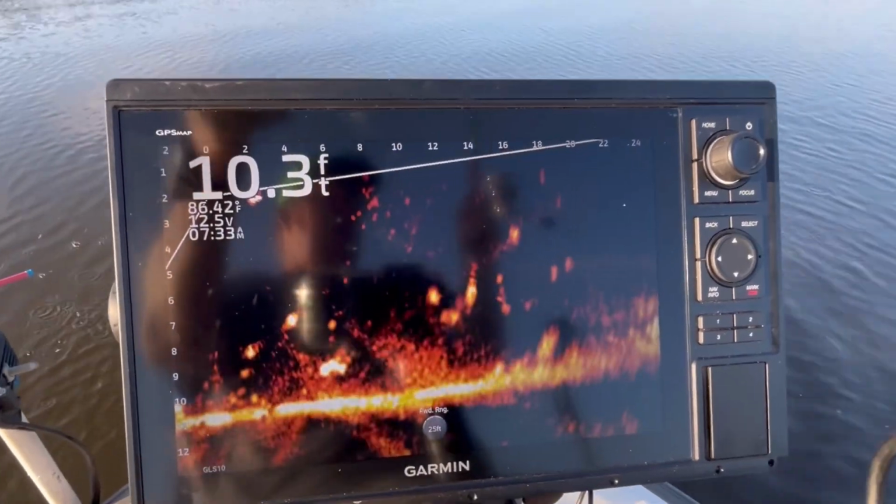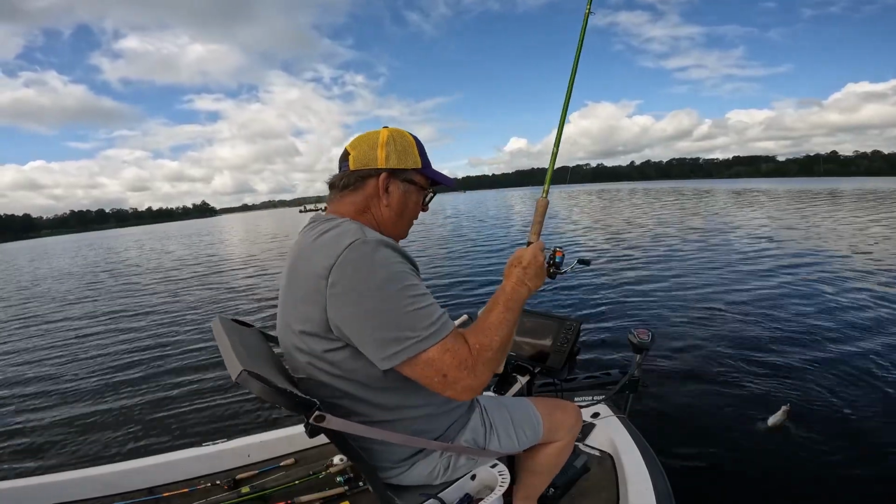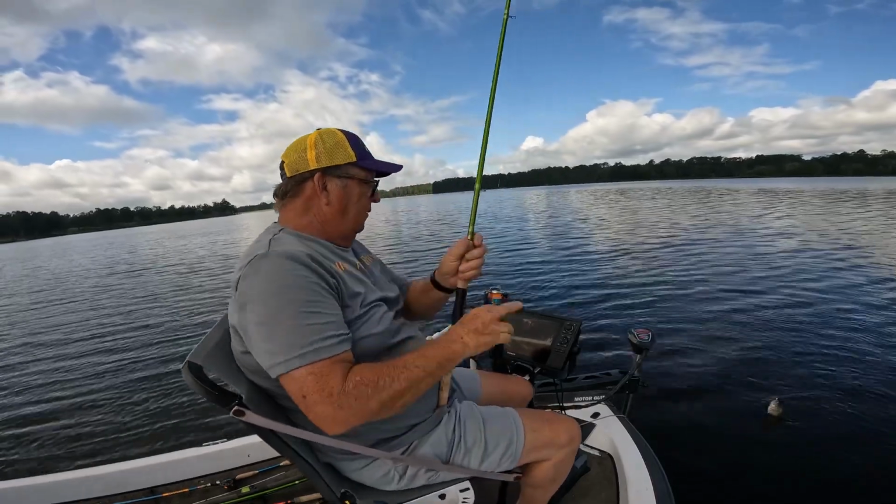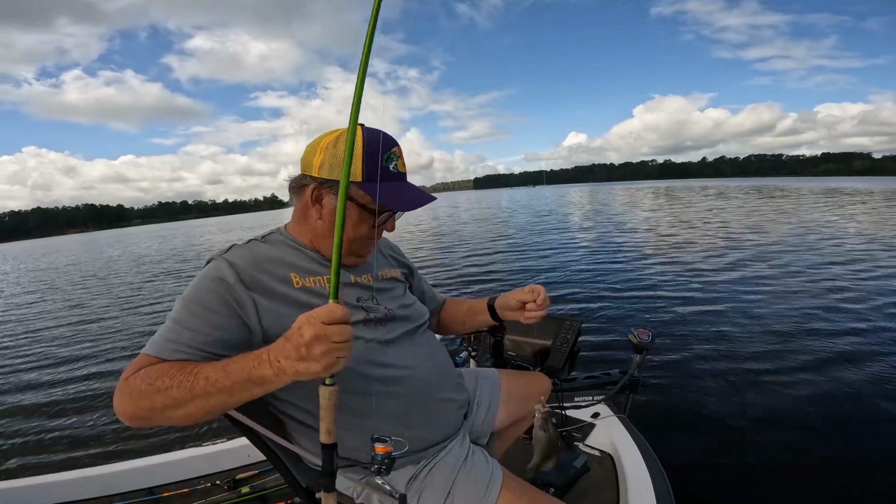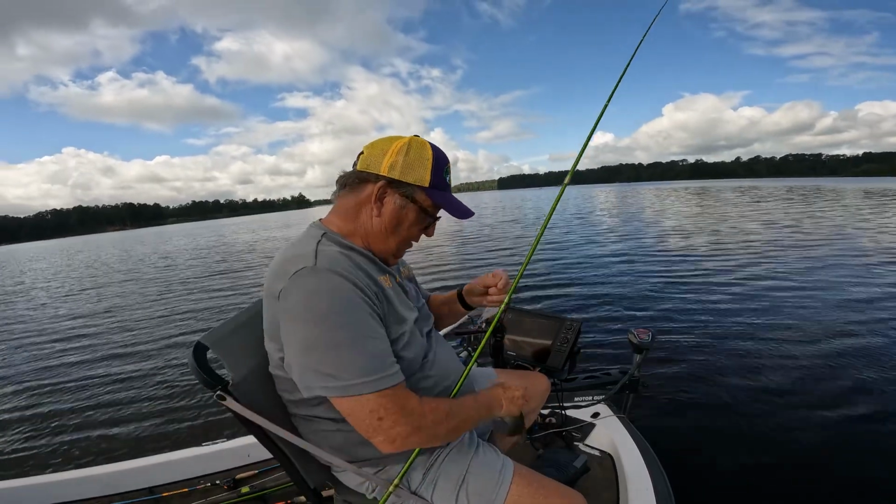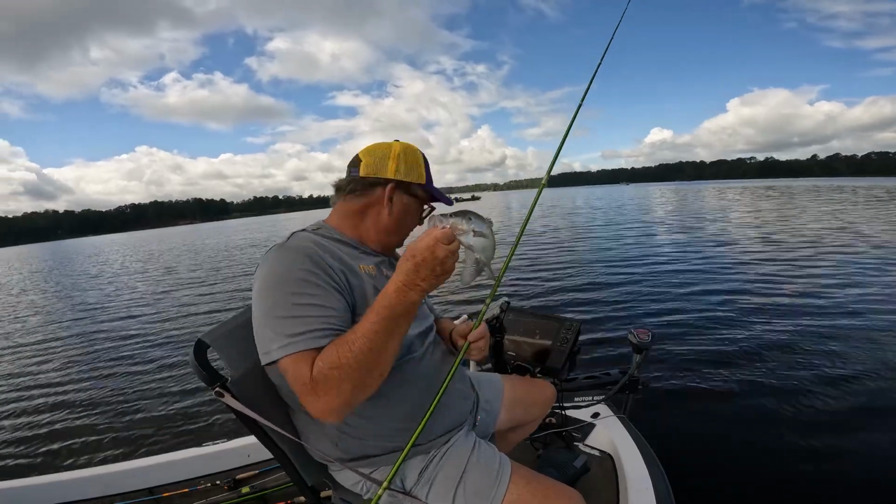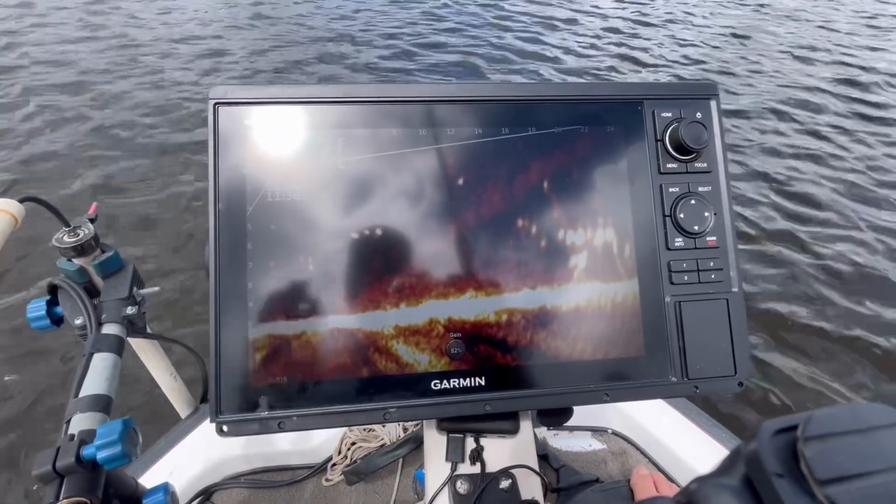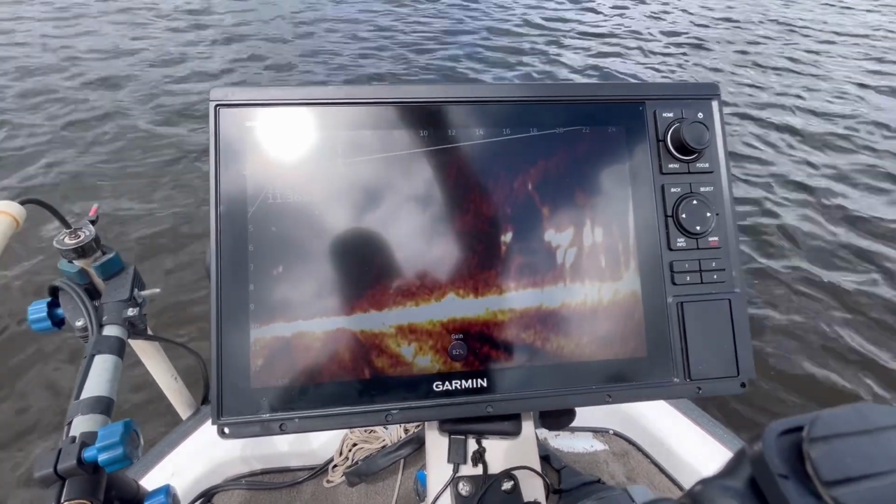Come on in here, boy. It's been a long dry spell since I had a fish. That's a pile of them right there. If I don't catch one right here, we in trouble, boys.